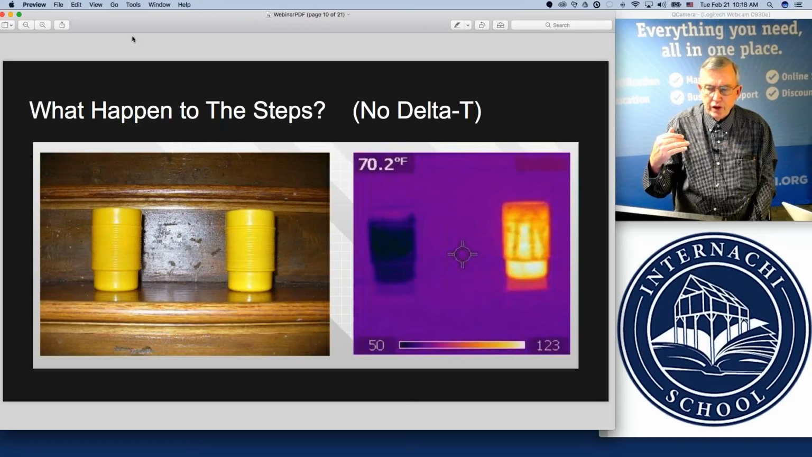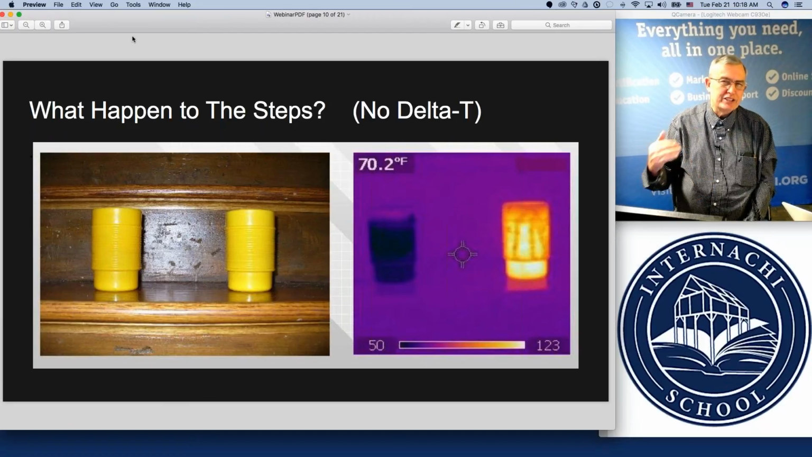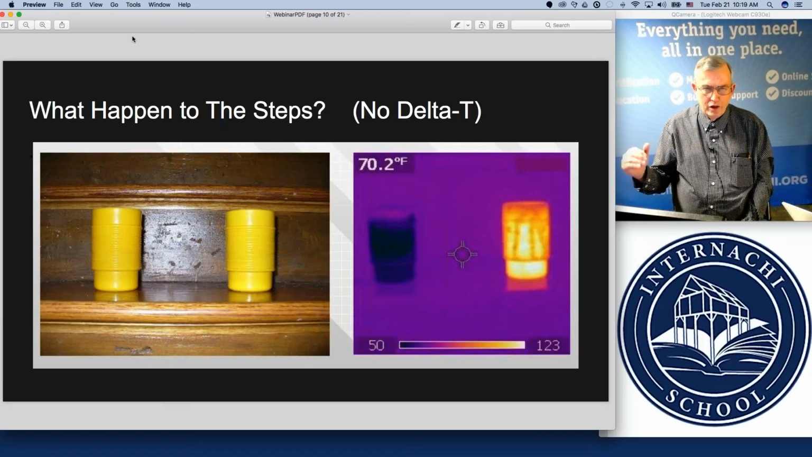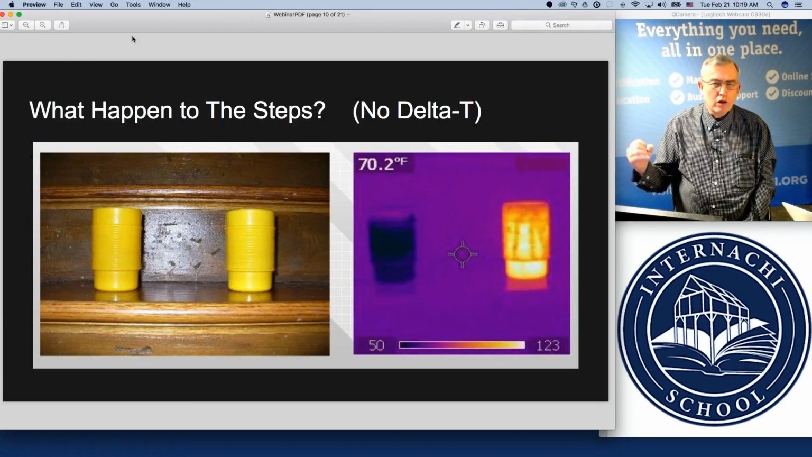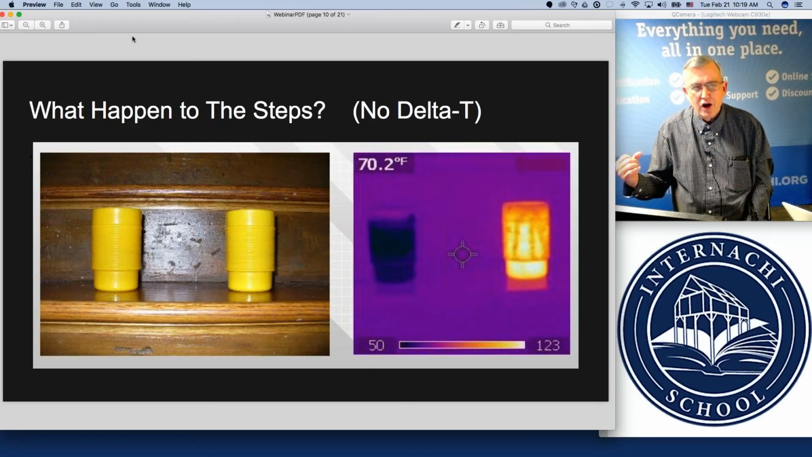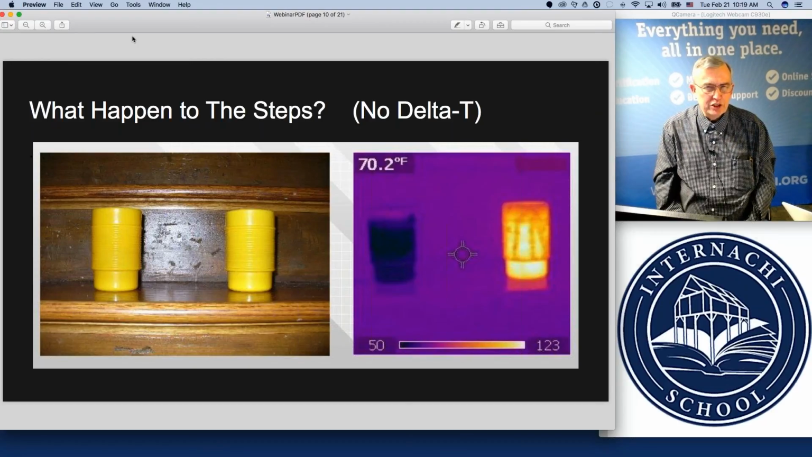And so I like to ask the question, if a poor delta T, which by definition means a lack of temperature difference, can make a complete set of steps disappear, how much more could a little tiny water spot that maybe is hidden behind the wall, maybe no bigger than the size of a quarter, how much more could a poor delta T environment cause a little moisture spot that's only maybe a couple inches wide, actually make that disappear as well?